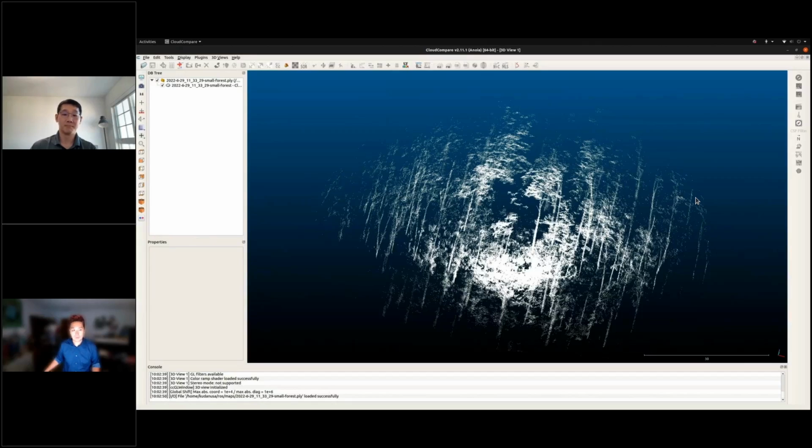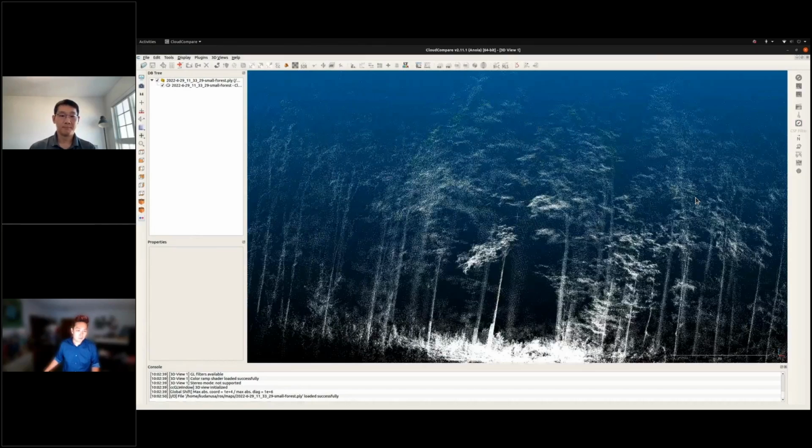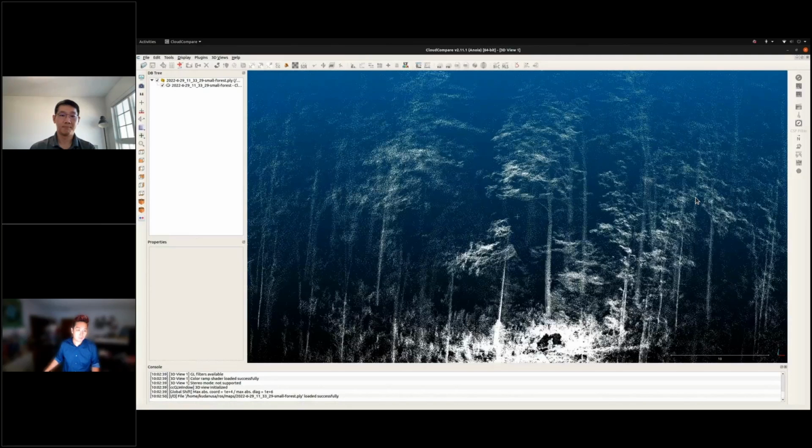And so the trade-off here is just convenience. You're going to get a little bit more noise than with a total station or a scanner. But for a lot of cases where you're just trying to make estimates of biomass, it's more than sufficient. You're getting enough resolution to make valid estimates here.